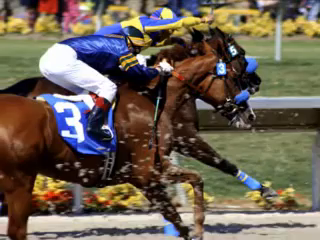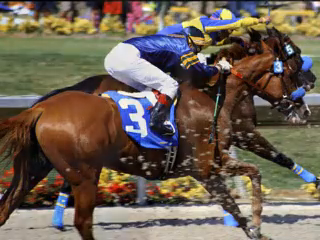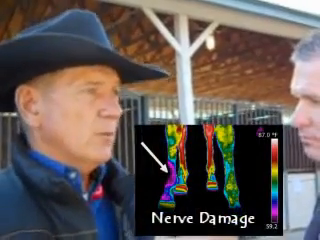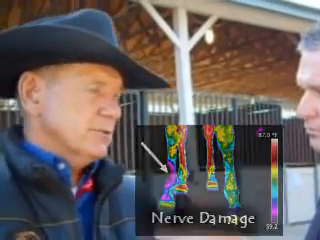So, I've seen digital X-rays, regular X-rays, and of course, when you palpate a leg, you feel the leg and do a lot of comparison from right to left on a horse. You try to figure out what side's sore, what's not, and there's all kinds of different hand tests you can do. But this, I felt, was such a much clearer picture of what was going on with the muscles, and not just the skeletal system, but outside the skeletal system. So I really like it for that.